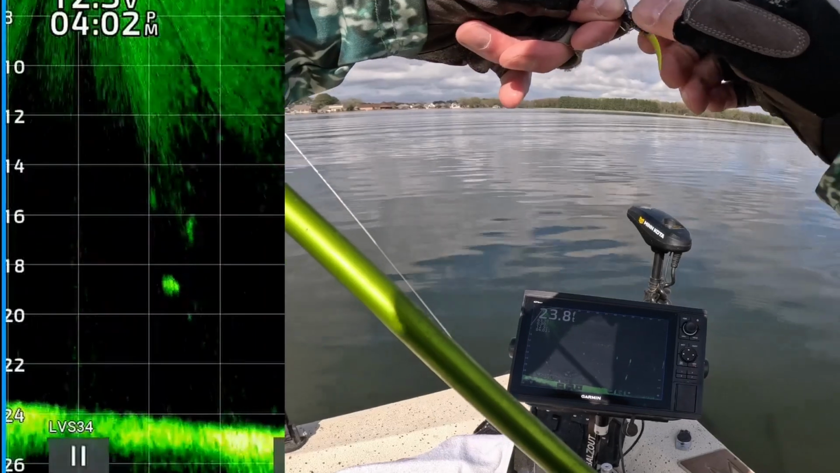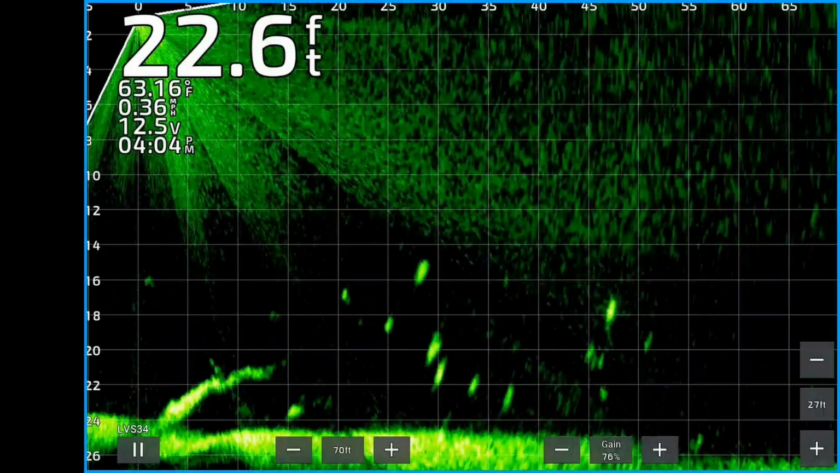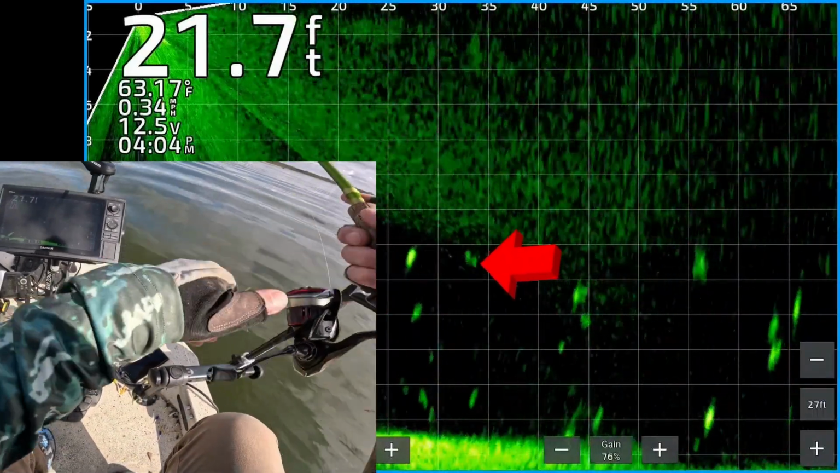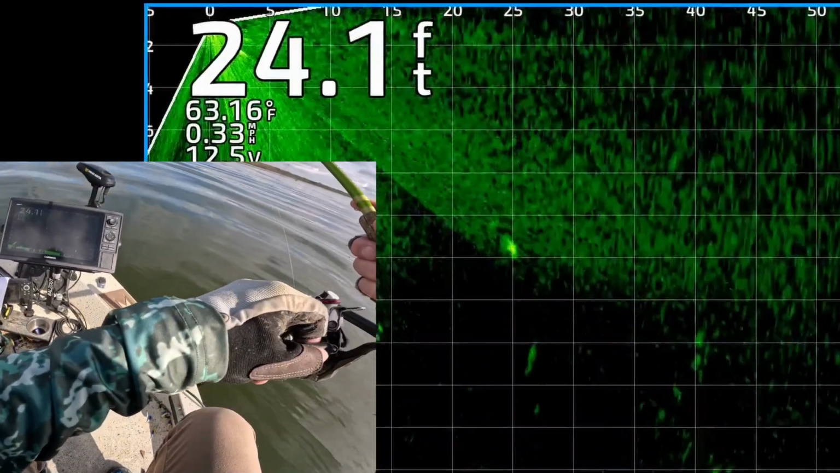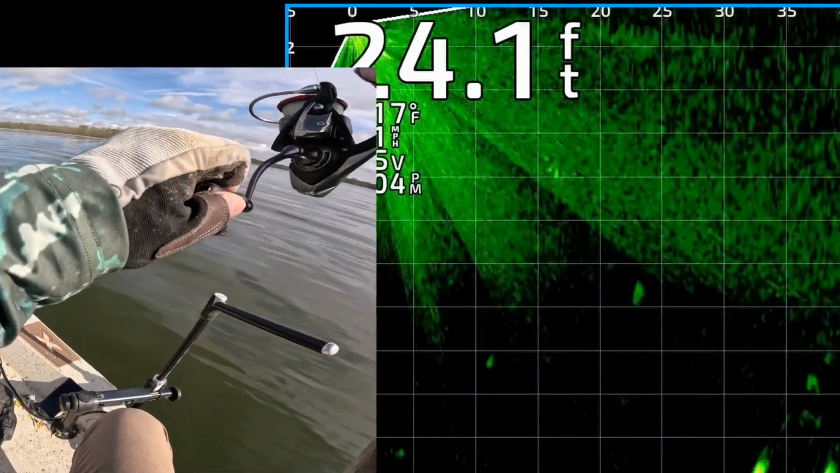Let him eat it. Get that soft plastic lined up just right on your hook. There's a nice crappie 27 feet from the boat. There's my jig and weight. I'm going to reel it up, drop it right down on top of him. Looks like a good one. He's moving kind of fast though. Got him. Oh, it's a catfish.